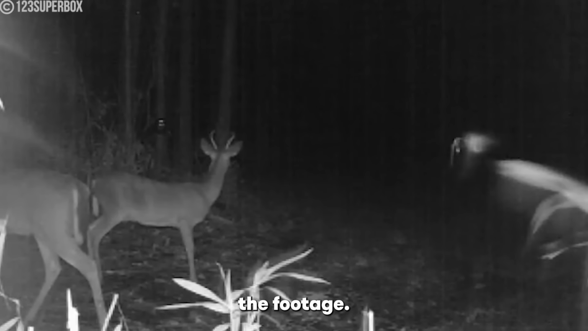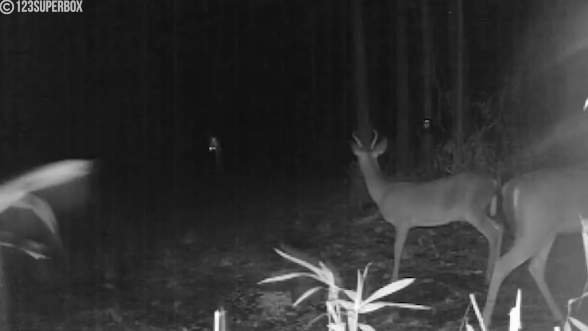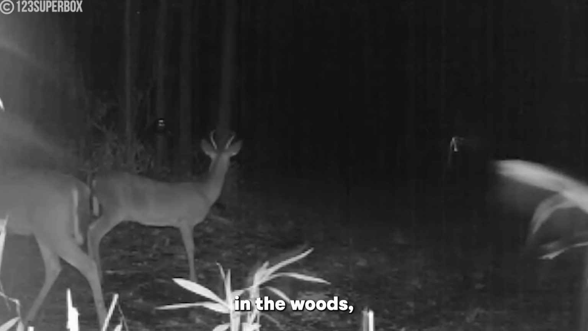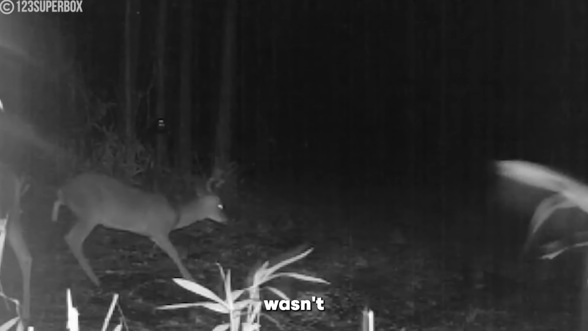In January 2012, a man went back to check out the footage his trail cameras had captured over a few days in the woods. What he found scrubbing through the video, however, was utterly disturbing. He could see a strange glow in the woods, almost as if someone was walking through with a lantern in their hand. But here's the scary part. Whatever this being was, it wasn't human.